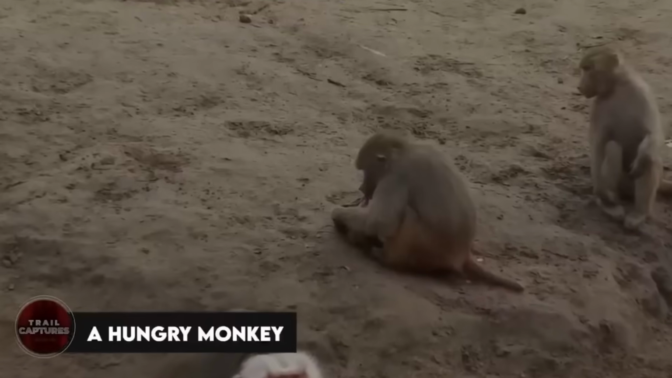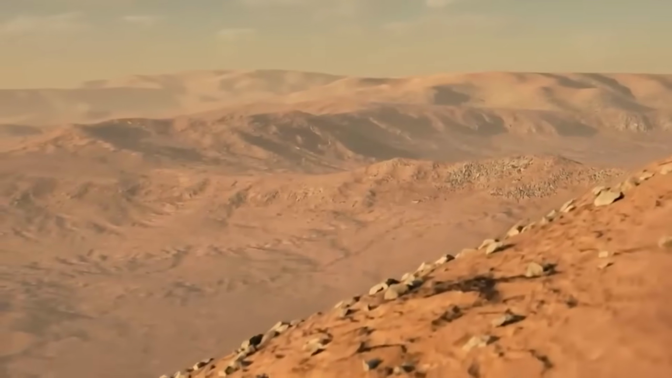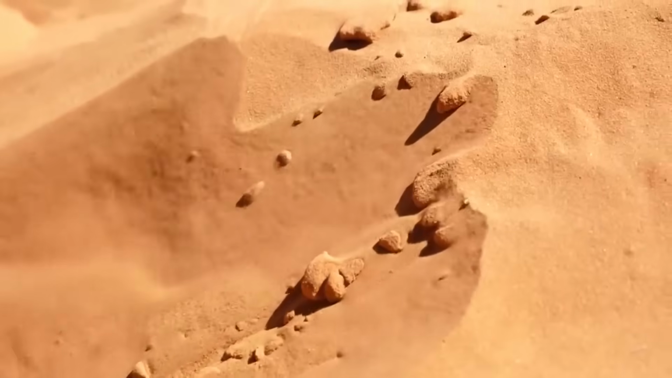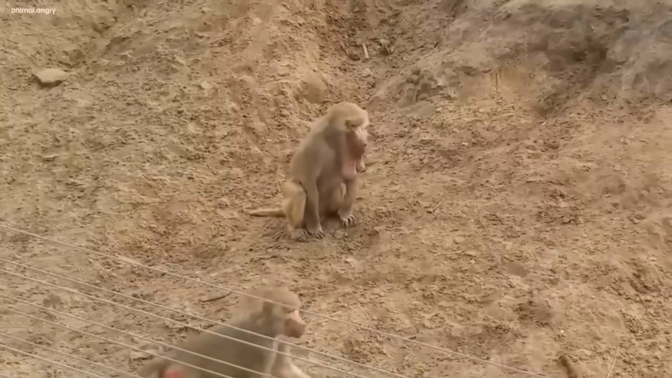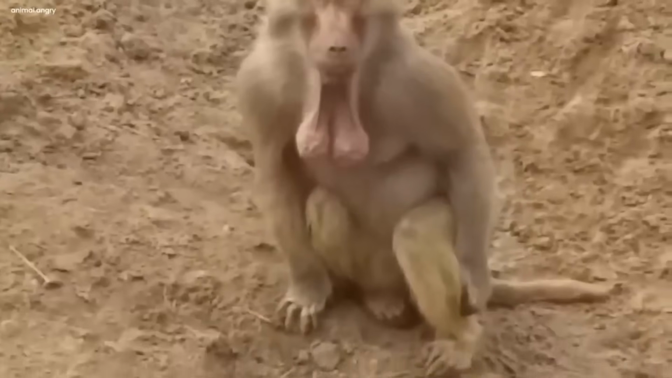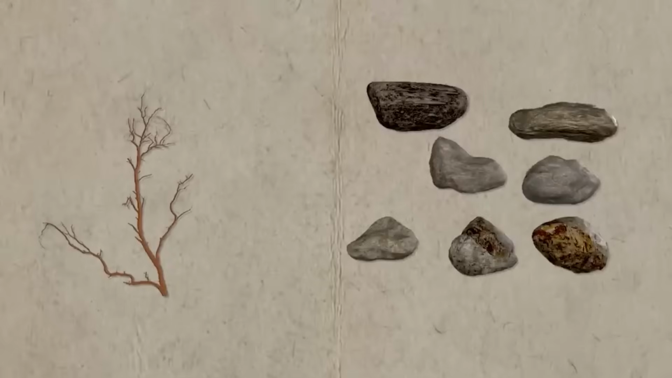A hungry monkey. Once upon a time in a big hot desert, there was a hungry monkey. The sun was shining so brightly that the sand felt like a hot roaster. The monkey's stomach rumbled loudly and he could not ignore his hunger any longer. With his little monkey hands, he dug into the hot sand, looking for something to eat. At first, all he found were some dry sticks and rocks, but he did not give up.